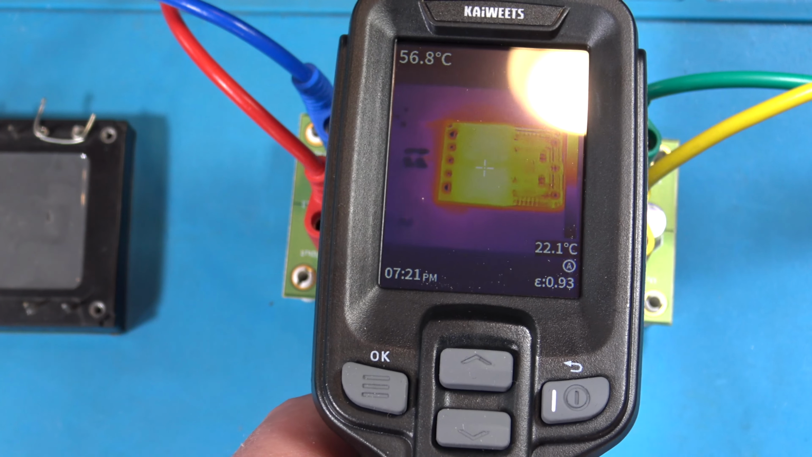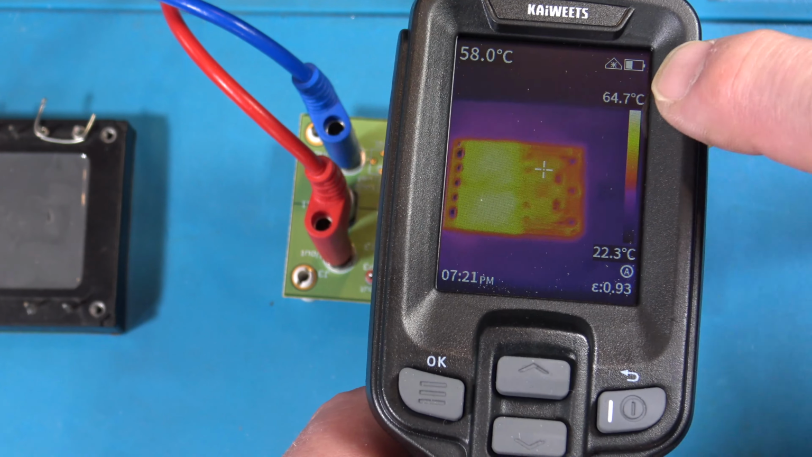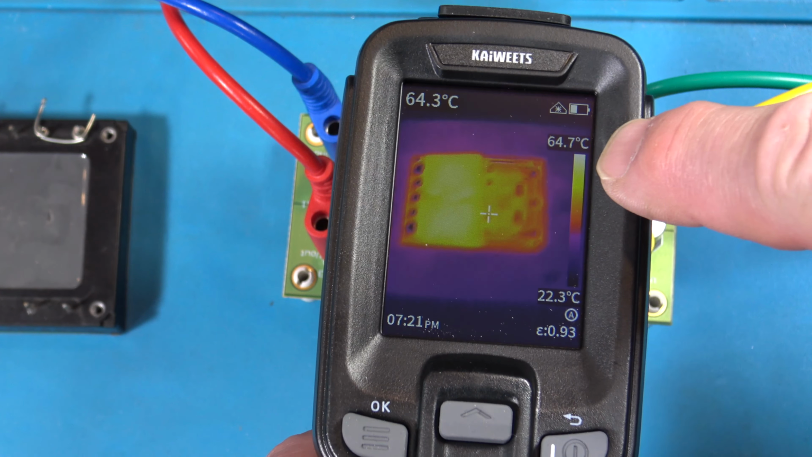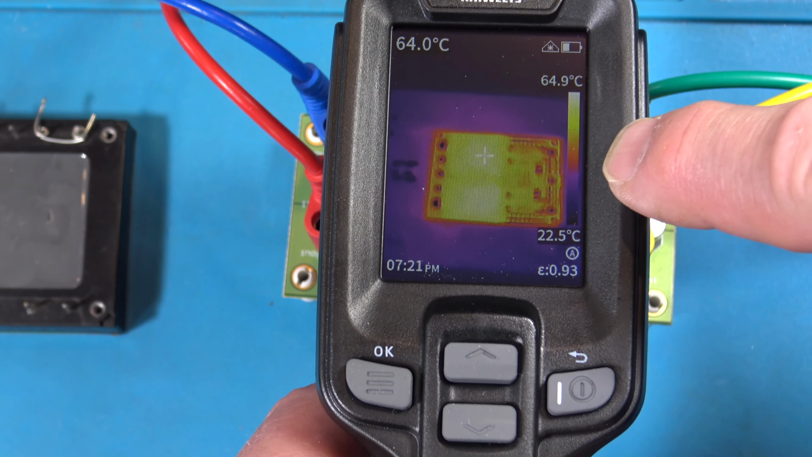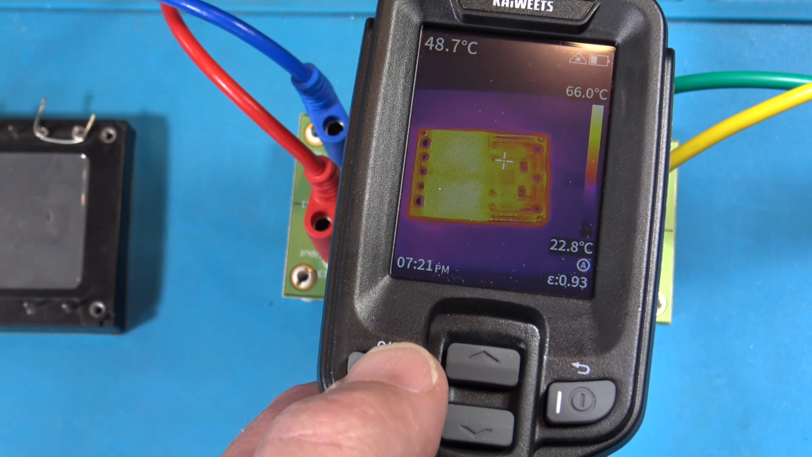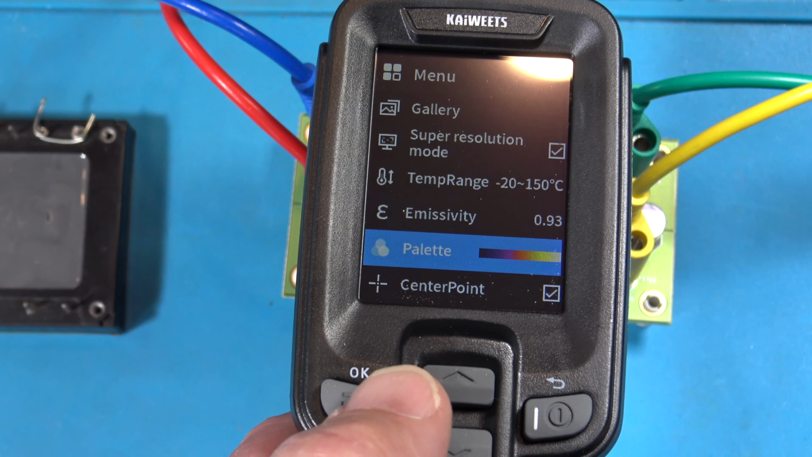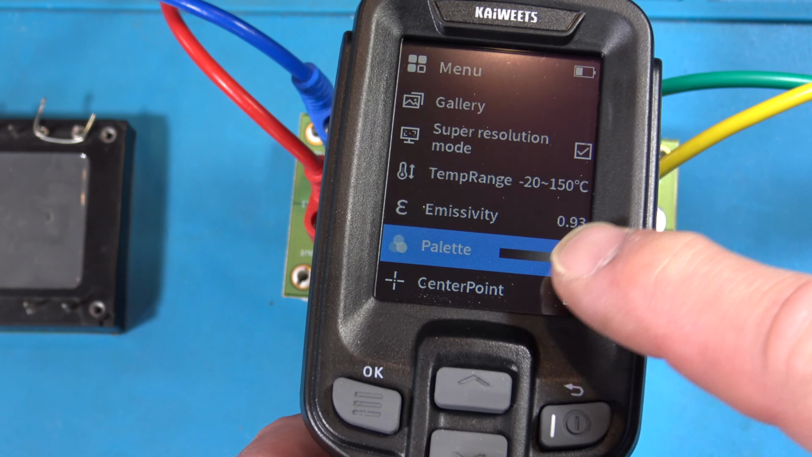Sometimes it's fun to have all those colors, but it might be easier. Now there's a scale here on the right. The top of the scale is white. That's the hottest. Down here it goes towards orange, maybe purple down here. Okay, this might be another rainbow color, actually. Let's go look again. Okay, there's just a gray scale, okay?